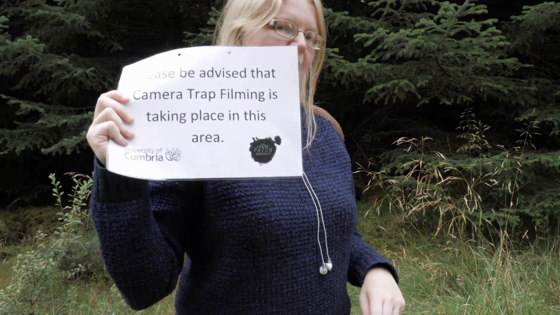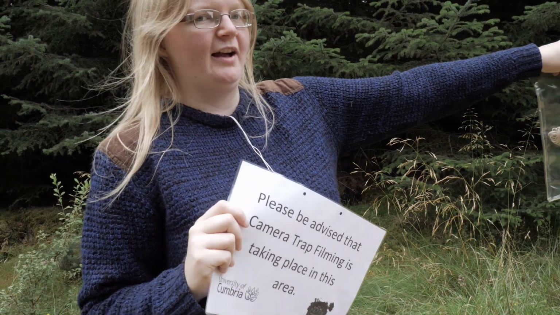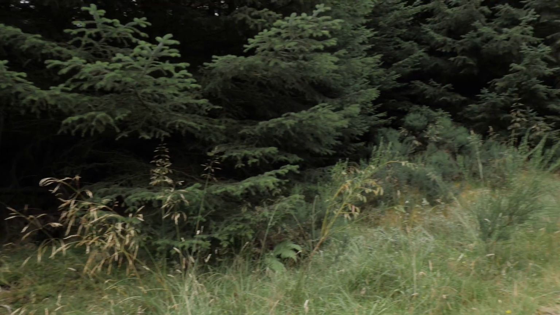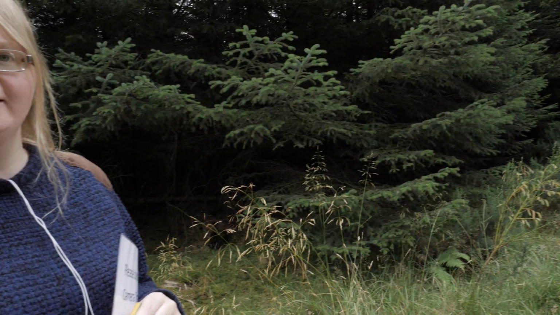So now I've got to make sure we put our label up somewhere clear so people know that we're doing this. There's a tree up there which we are using as our landmark as such, so we know where our camera trap is. So we'll put it on there so A, we can find the camera trap again, and B, people know what we're doing.